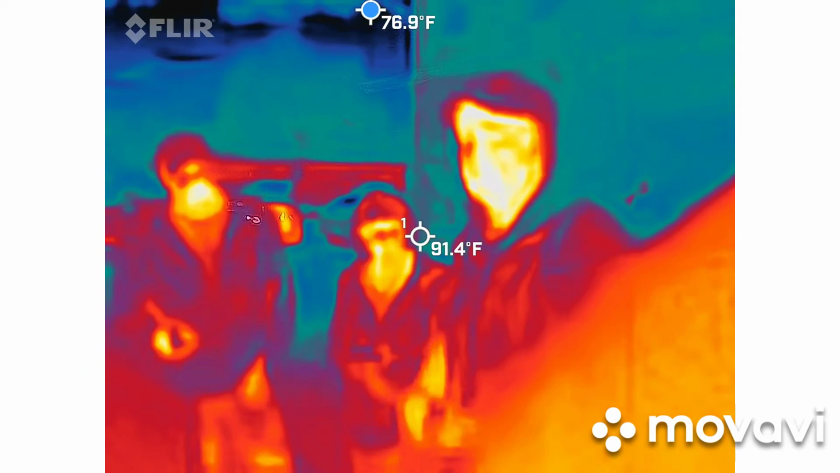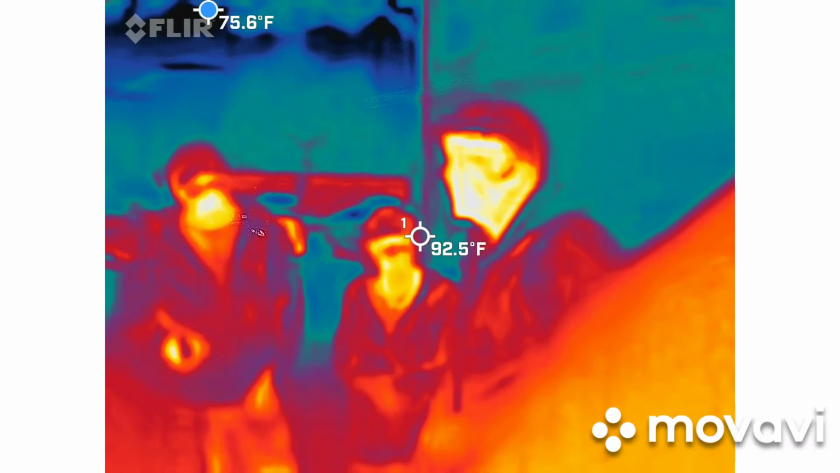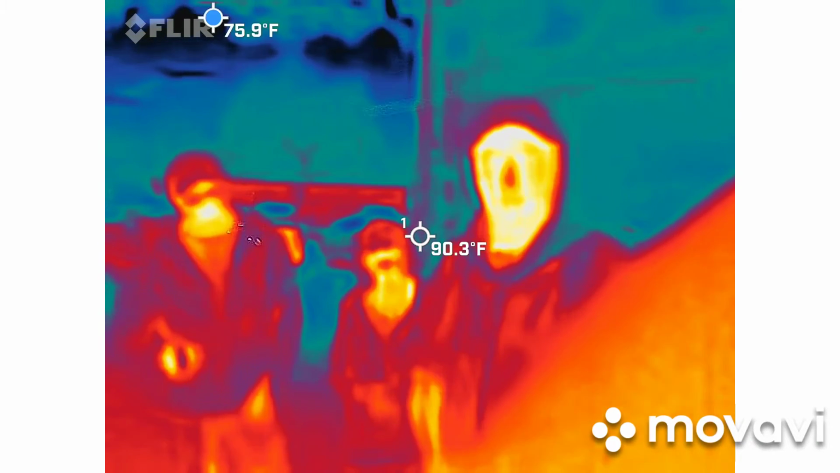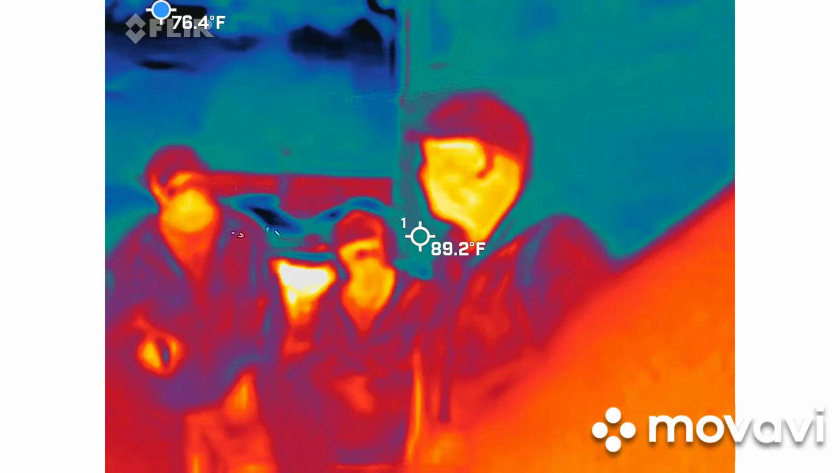They go to dinner here. They can't finish their meal. They feel a little nauseous, or they have a headache, or they get dizzy and can't finish whatever plate that they ordered. That's common. That's because the bullet hole was in the front of the building. It's a repeated warning.